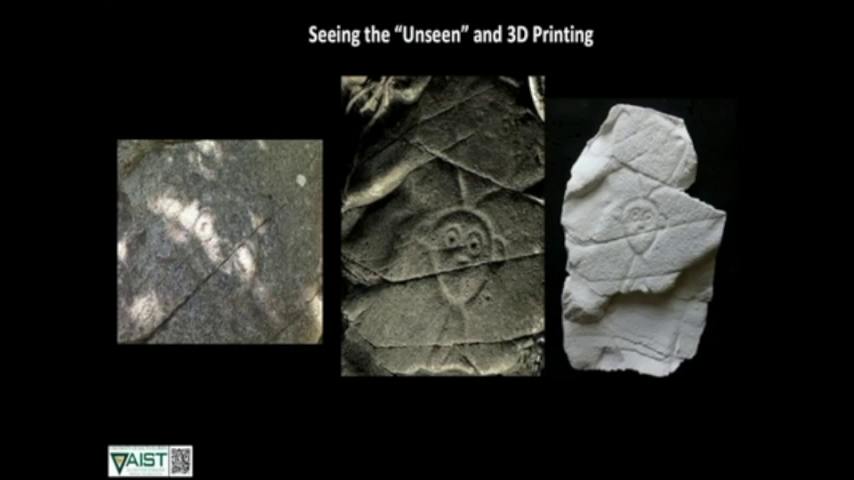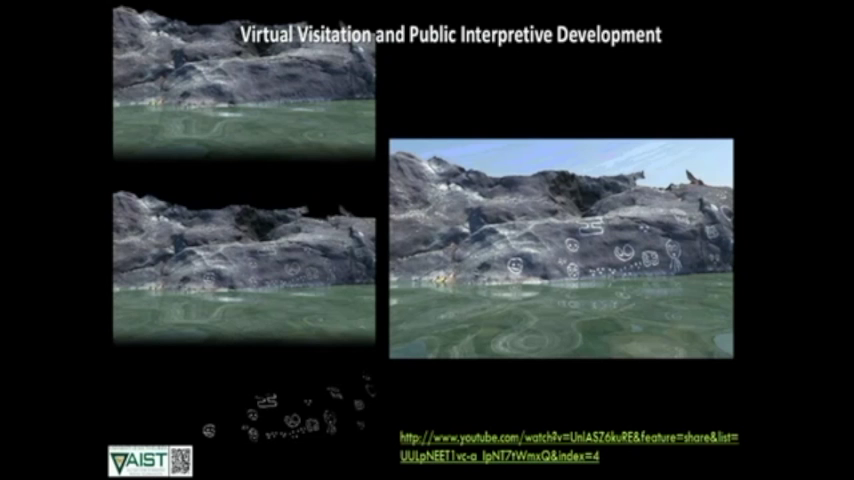And again, another example, this is how you see it in the field. This is how you see it with the reflectance transformation imaging, and this is how we're able to laser scan and then 3D print the piece for sharing and for interpretive development. At this site, it's going to be really nice to have some of this interpretive development actually off-site at Cinnamon Bay. Ken Wild wants to utilize some of these things there because not everybody can walk out to this site. It's quite a challenge to walk out to.